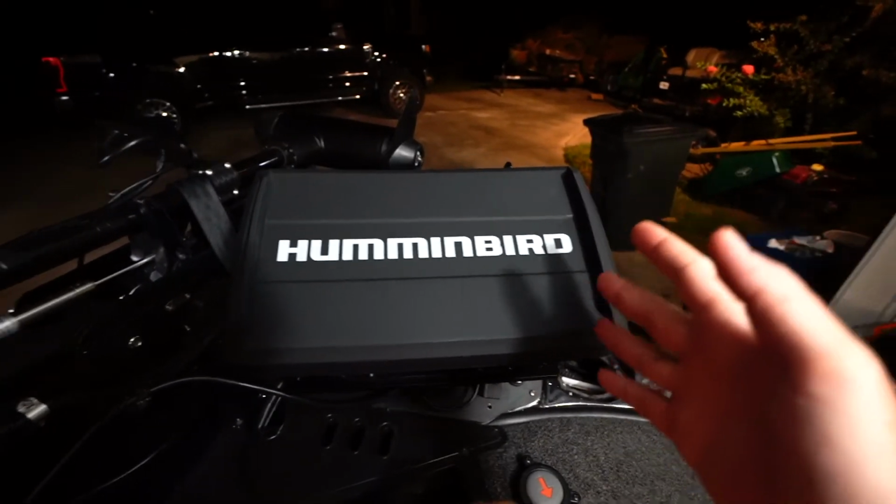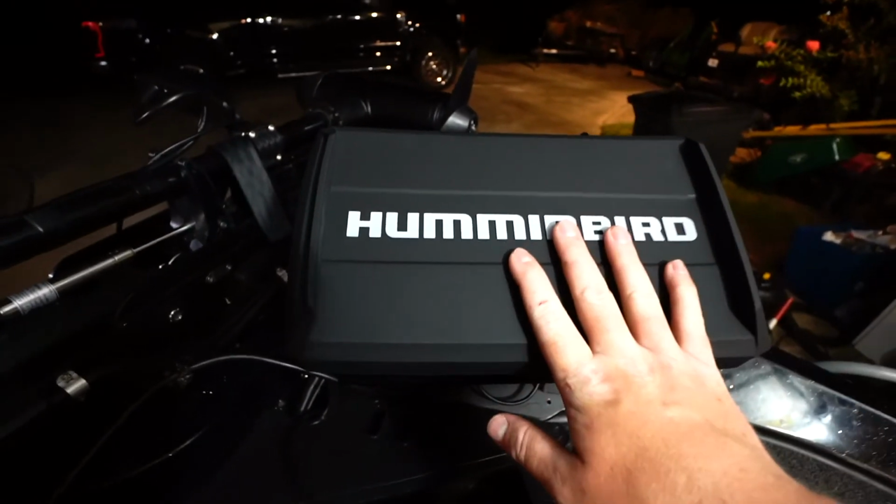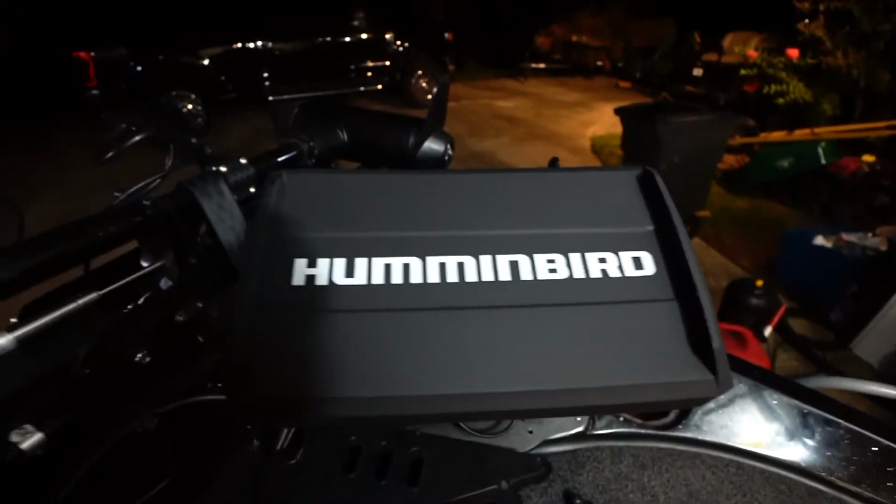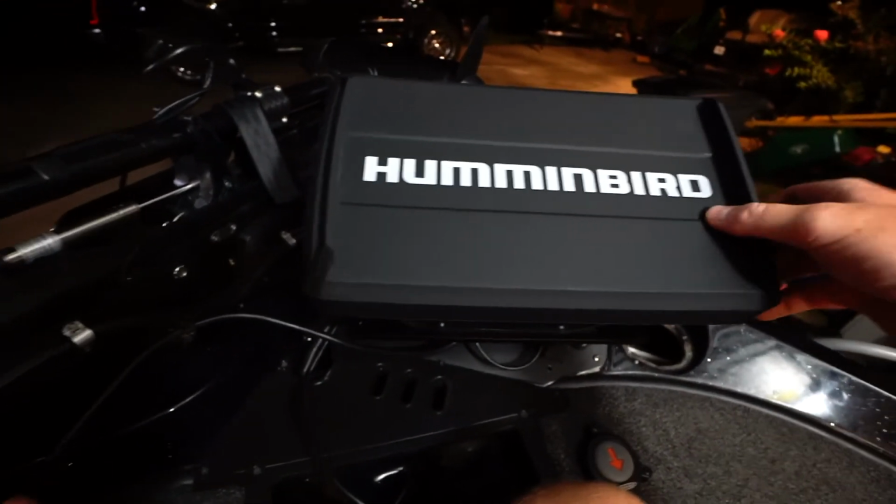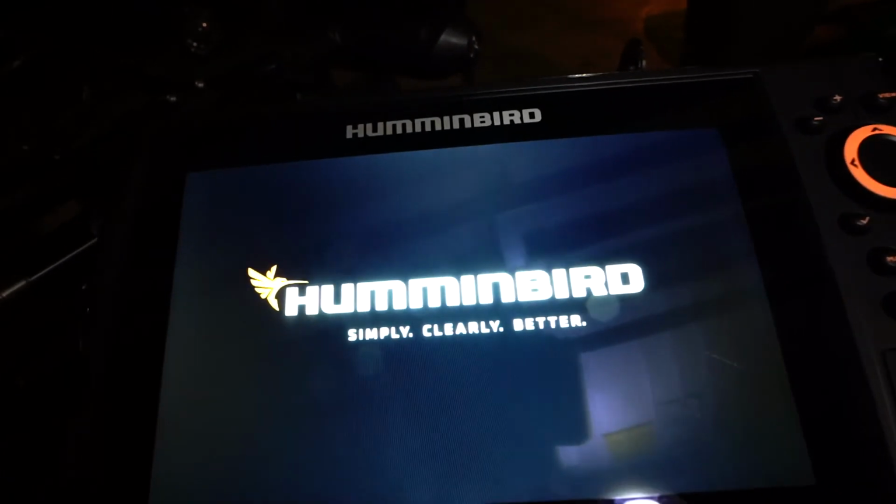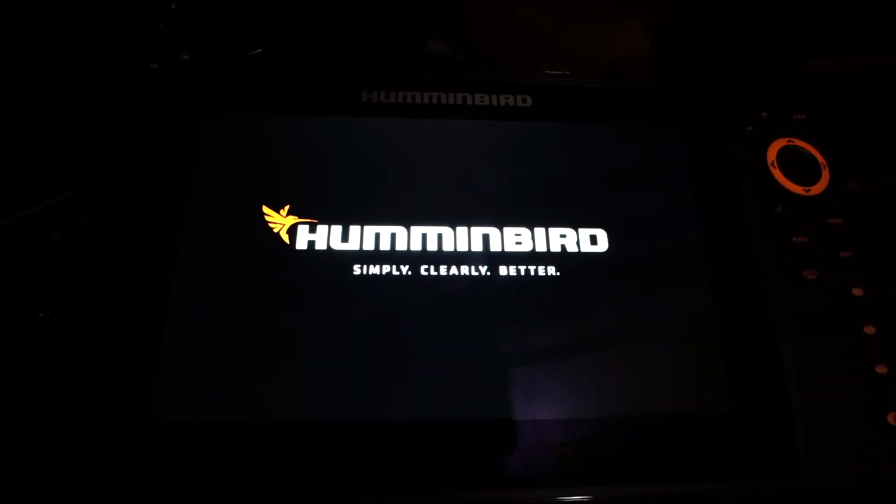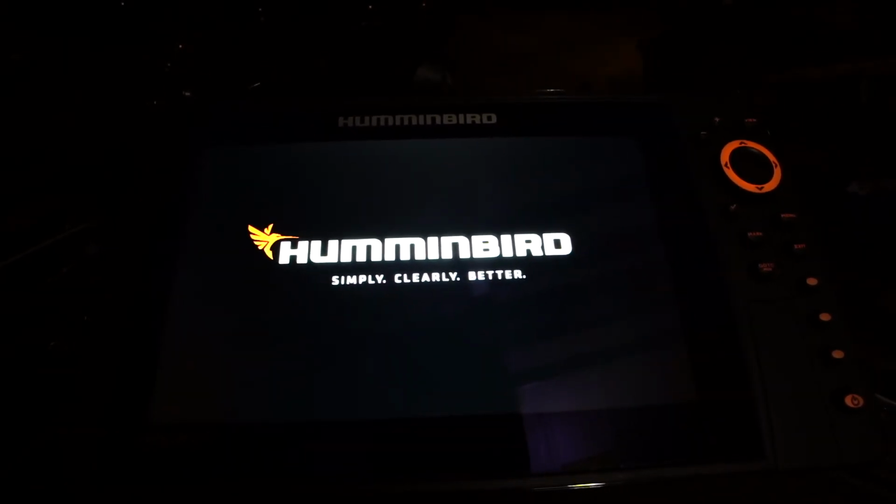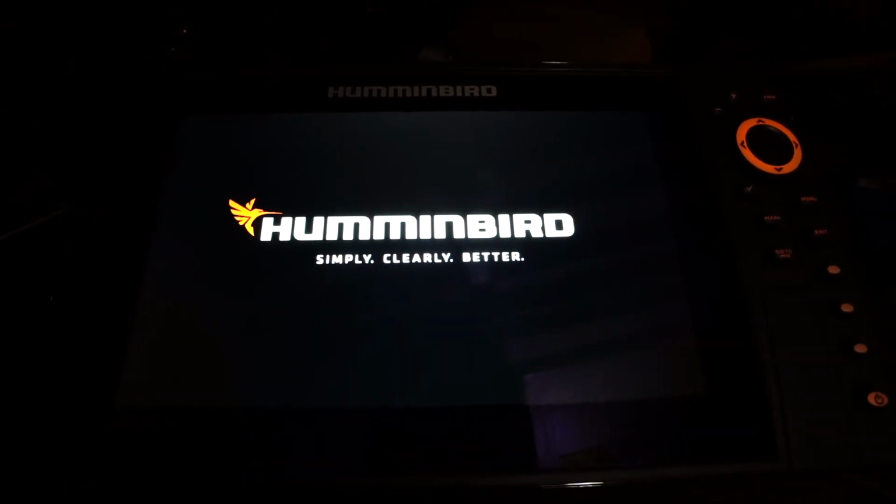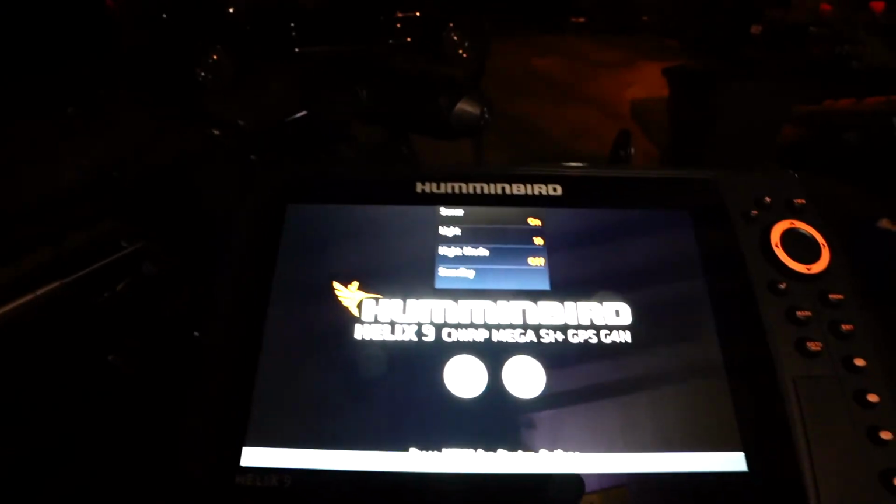All right, you guys, we have gotten the double mount mounted up. Still got to put the Garmin up there, but we have the brand new Helix 9 mounted up. Let's go ahead and make sure this thing works. So take the cover off this sucker. Brand new. The power button, turn it on. There we go. Yes, sir. It's turned on.